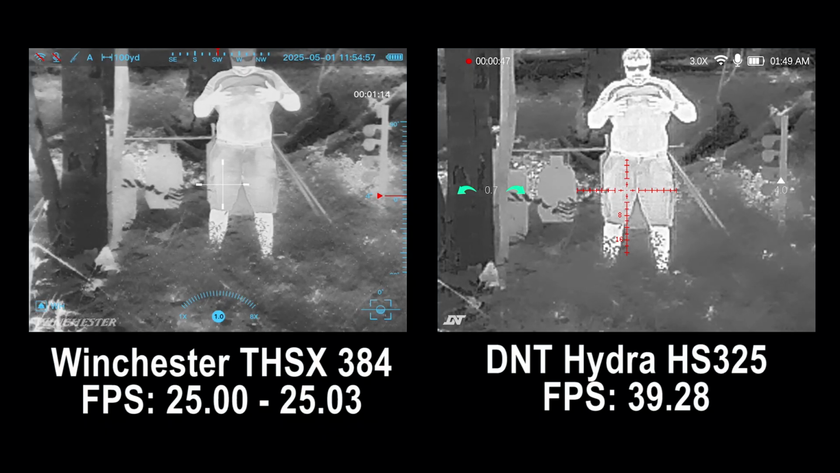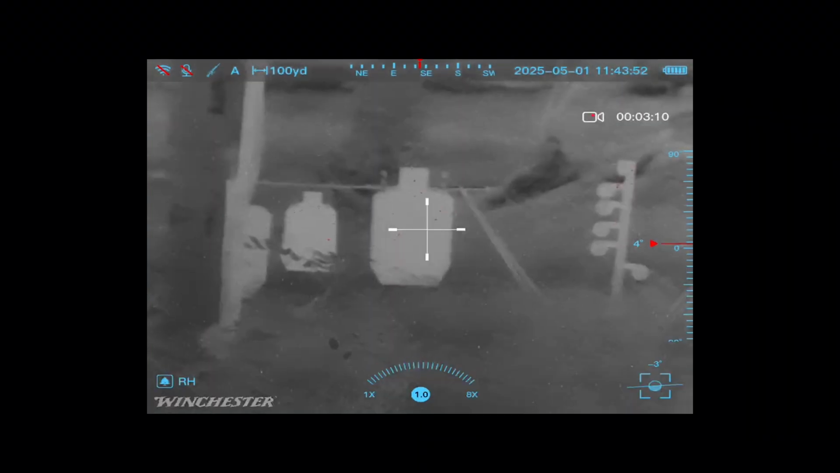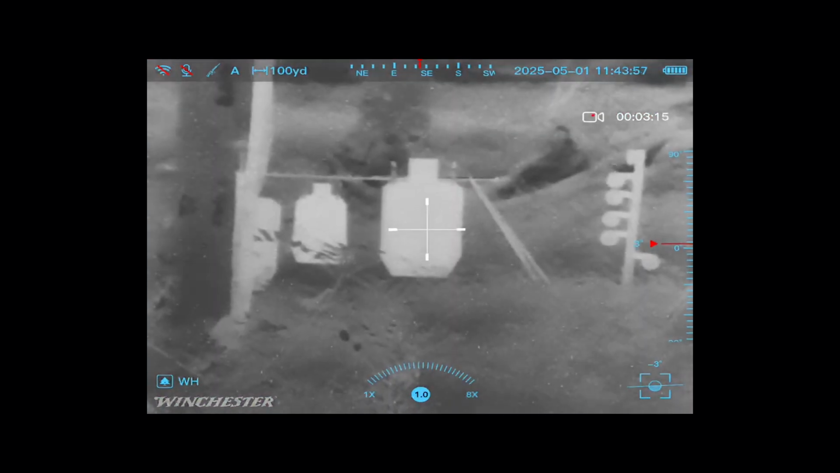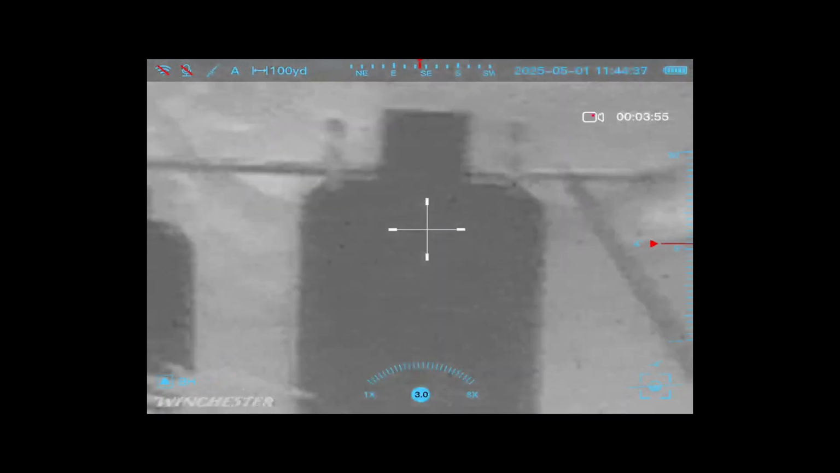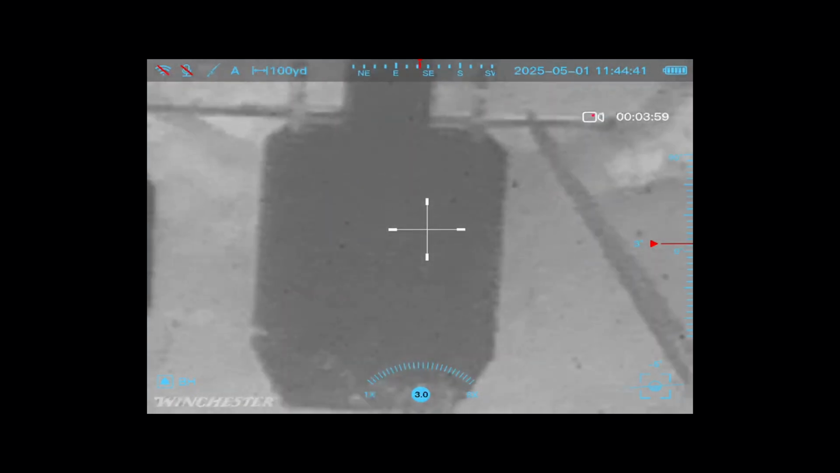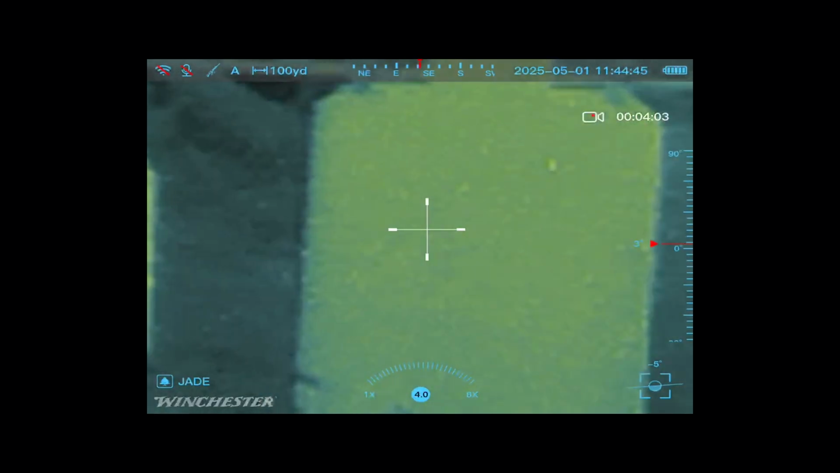The first thing I want to talk about is the quality of the actual thermal sensor. I had an issue, and you might see it in some of the footage already, where this one had what basically looked like a bunch of dead pixels. There's a bunch of white spots. In fact, if I zoom in, you can see the spots zoom in and get bigger as well. I don't know if it's just this particular Winchester thermal I've got here, but there were a lot of issues with those dead white spot pixels, or whatever you want to call them.